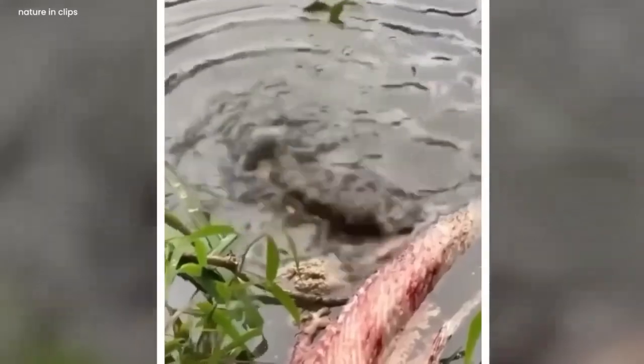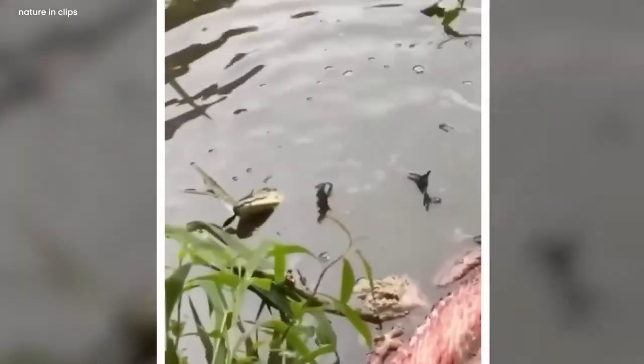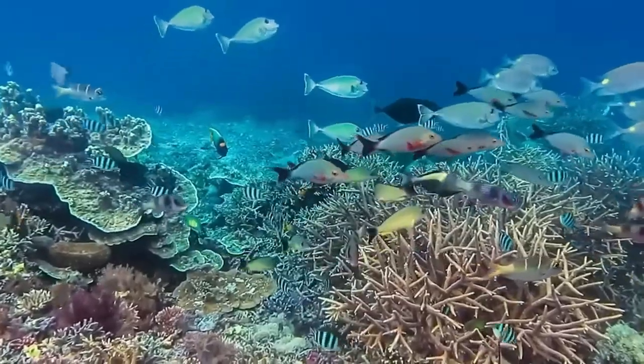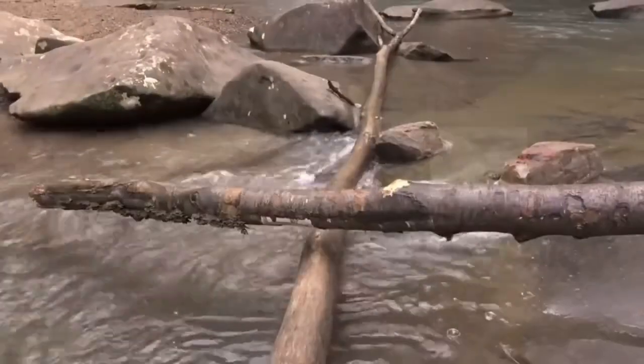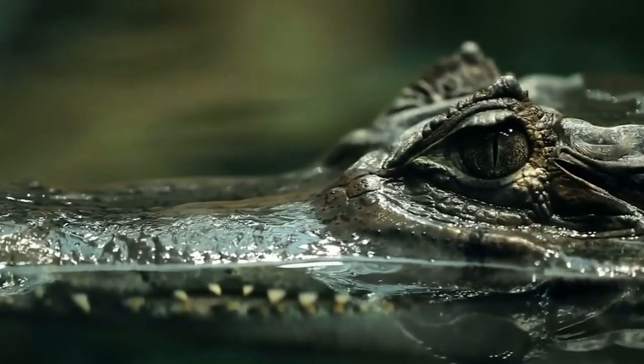Paranormal crocodile. The camera caught a peculiar and mysterious sight. The atmosphere is filled with mystery and enigma. In a river, there was a tree that had fallen. There was an alligator that was practicing its death roll.